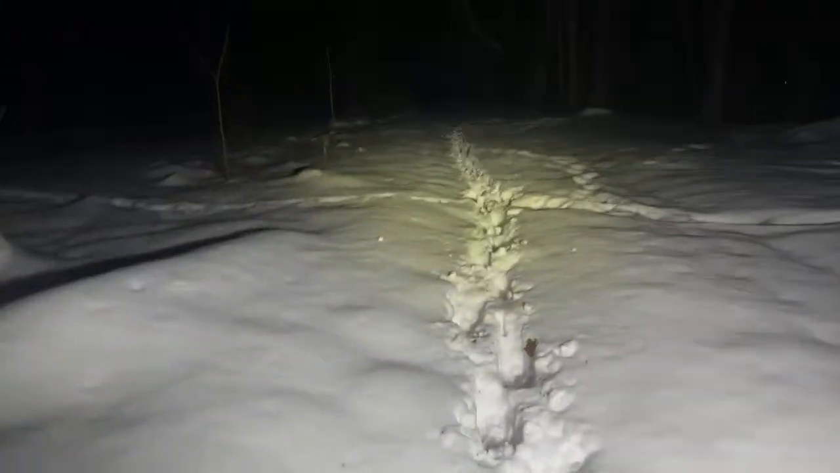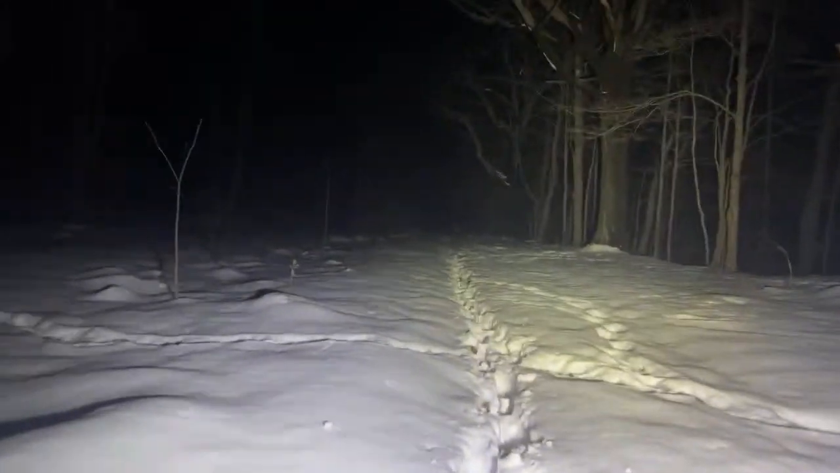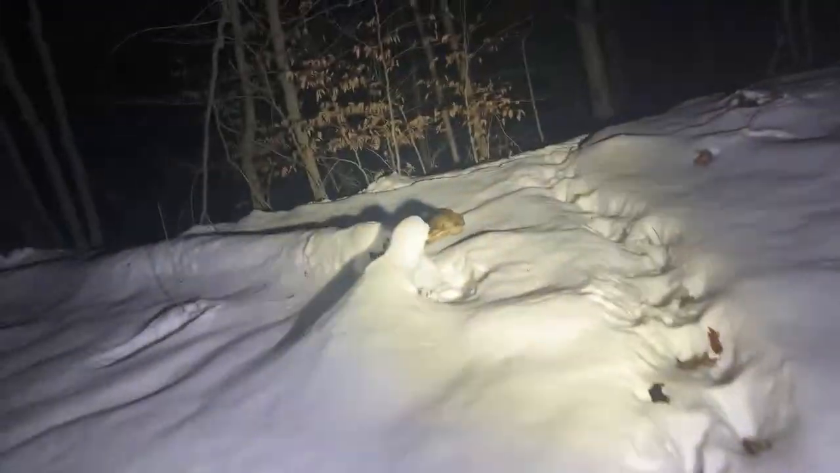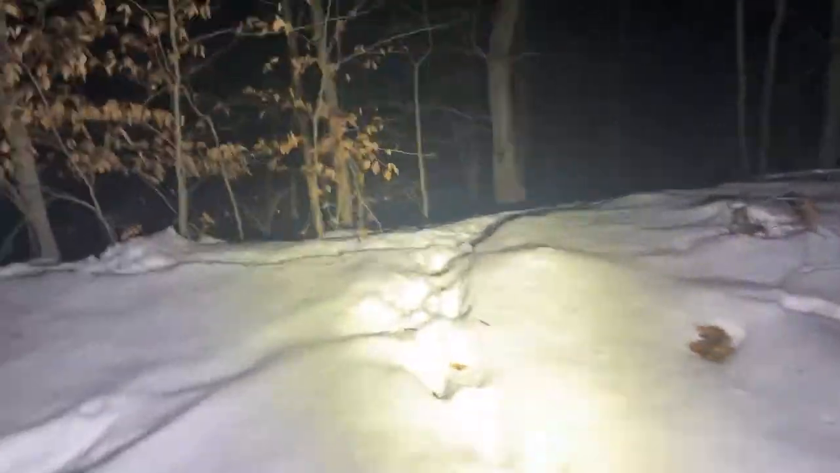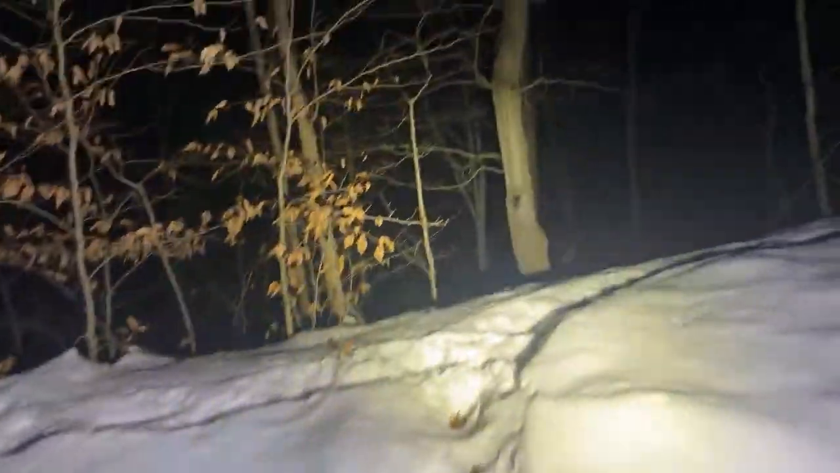Okay. Right up here. I'm gonna look over the edge because this goes down into the valley now. I'm gonna follow a game trail here, see how they get down here.